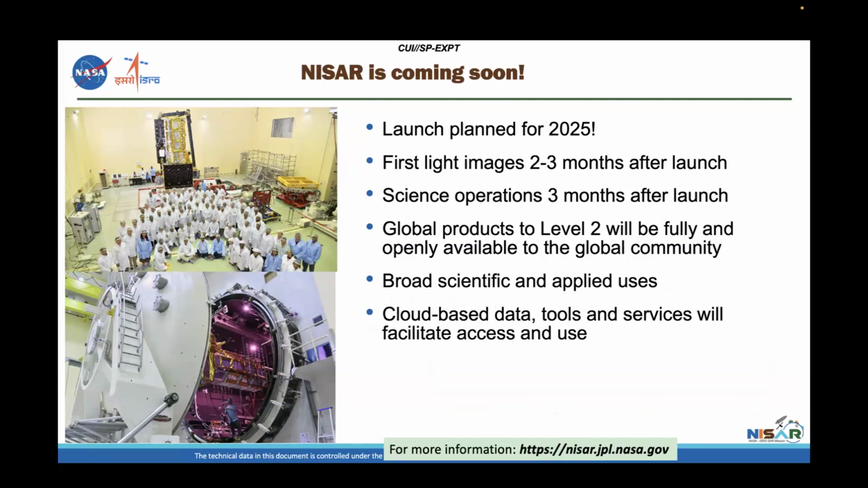And one important thing that we want to highlight as well is that there are cloud-based services that you can use based mostly at the Alaska Satellite Facility. So you'll be able to use a lot of tools, a lot of data and services that will facilitate your access and use, we hope, because this is going to be a data set that is an unprecedented amount of data. It's going to be larger than any other mission that we've had so far. So cloud-based services will be important.